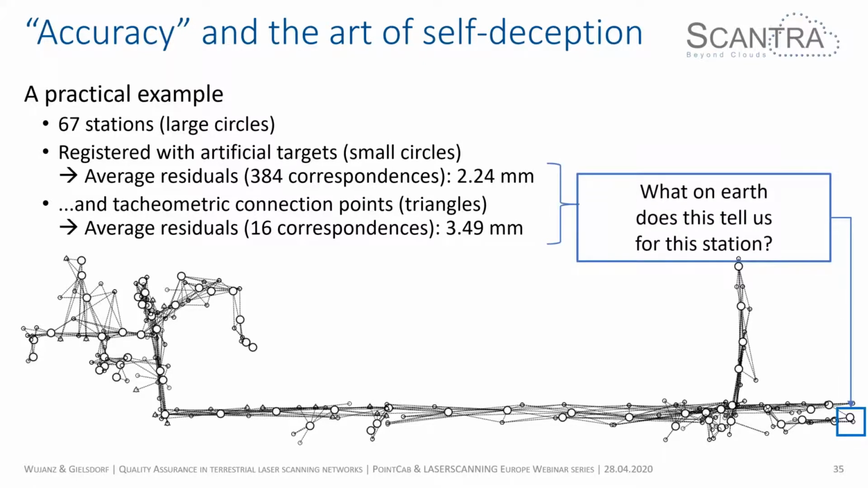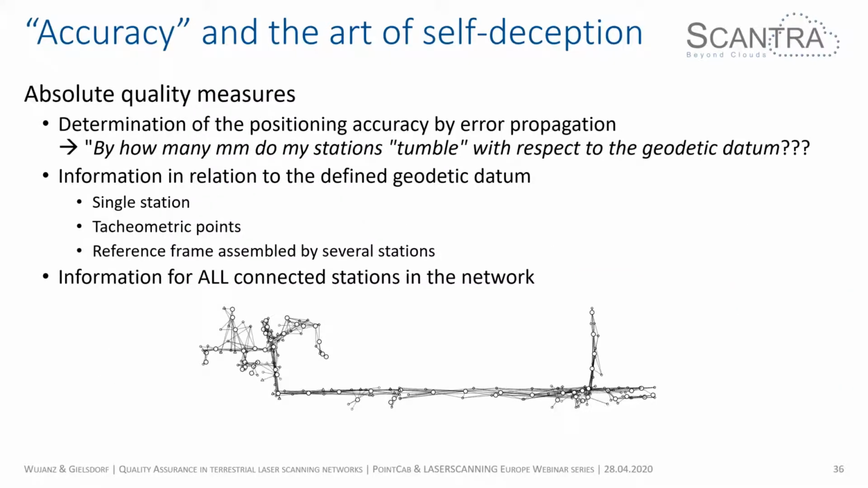Now the question is, if we look at this configuration, what on earth do these numbers tell us for this particular station on the right-hand side of this network? So what I actually did, I took this scenario and put it into Scantra and performed error propagation and computed these absolute quality measures.